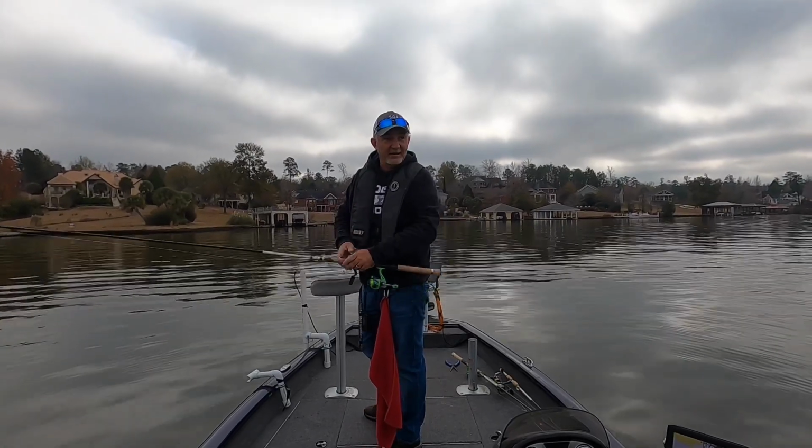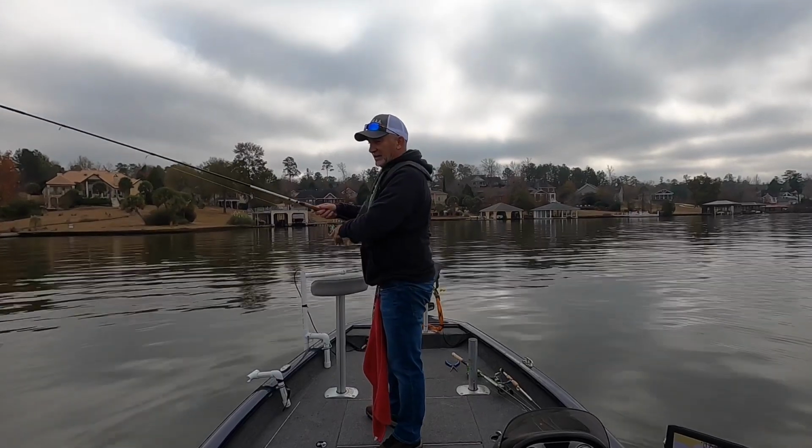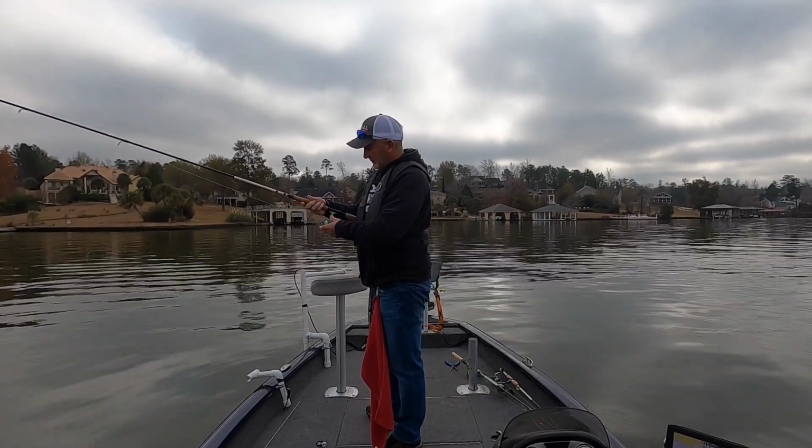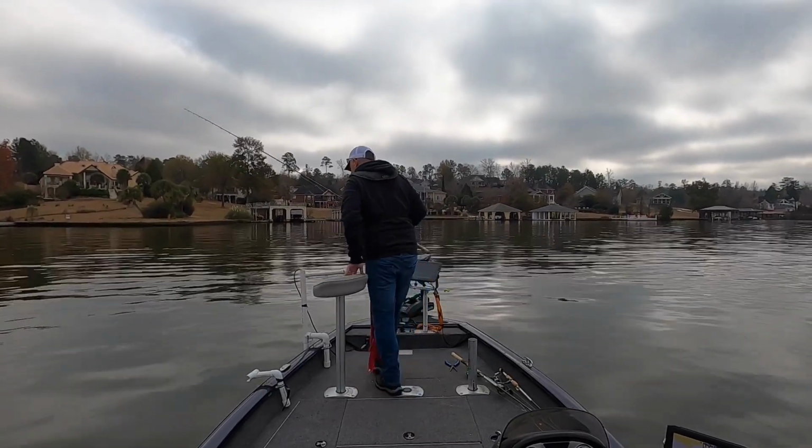See, I'm wearing a life jacket today. Water temperature's about 57, so you know, it's getting cool. I don't want to be a victim. So let's get after these crappies.